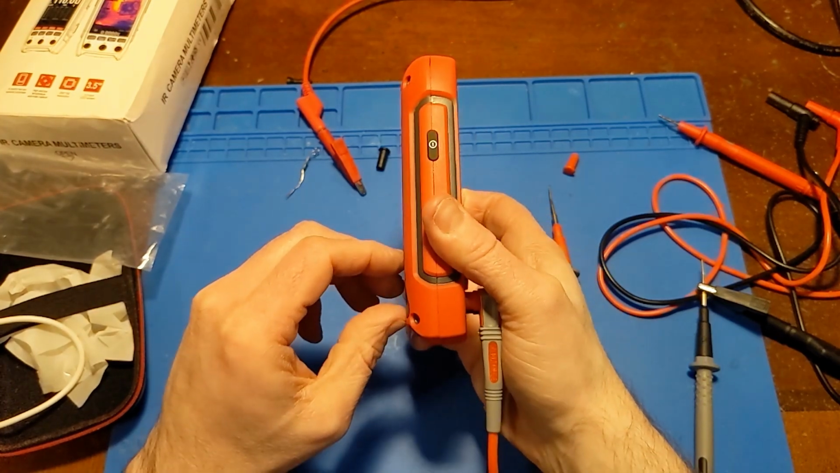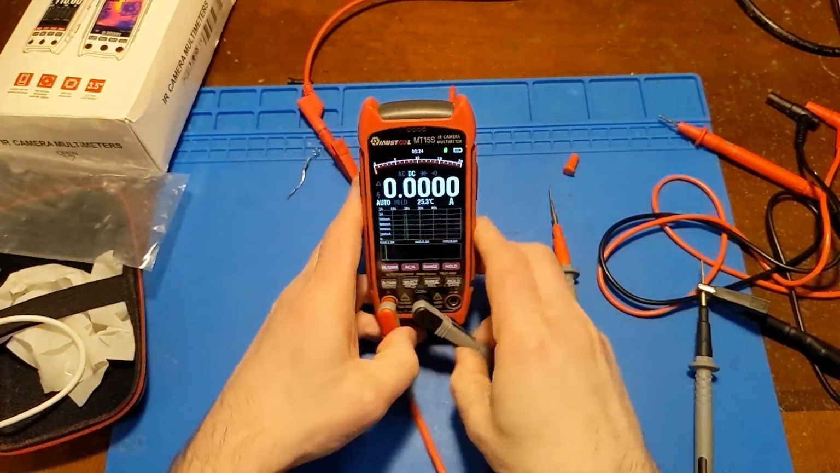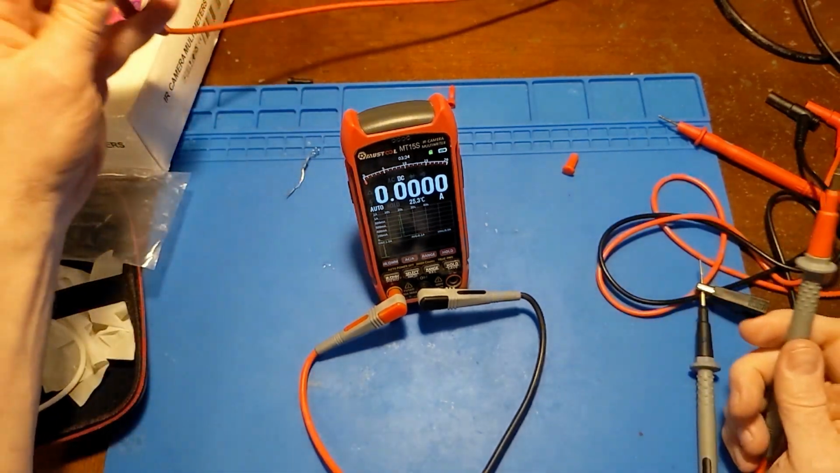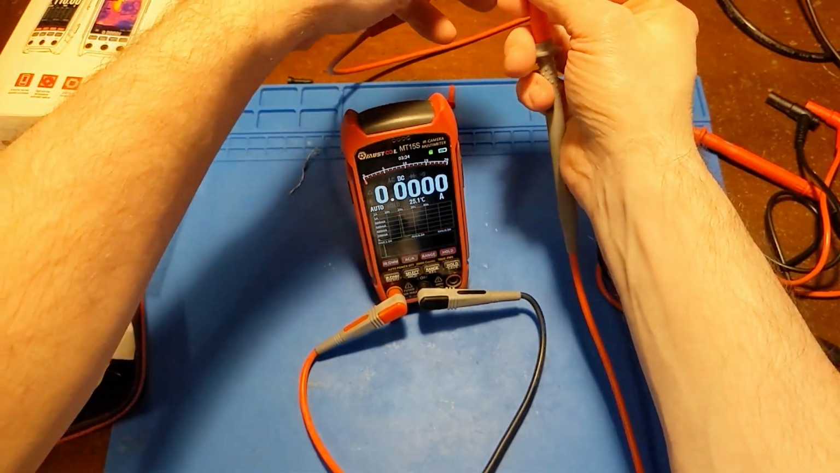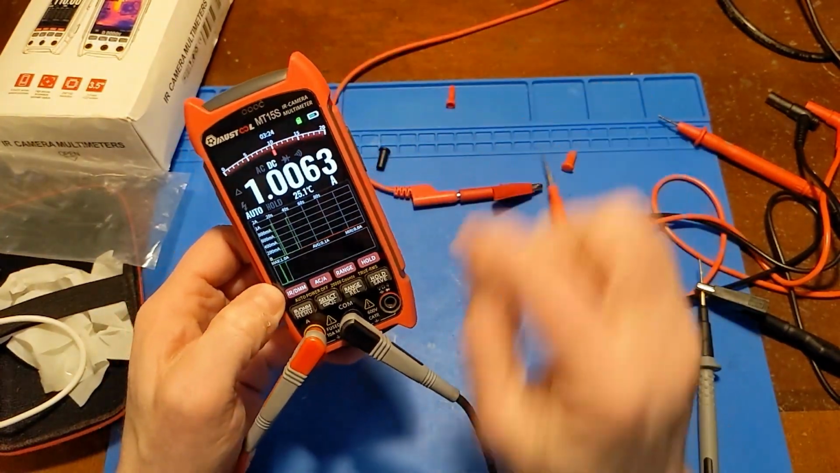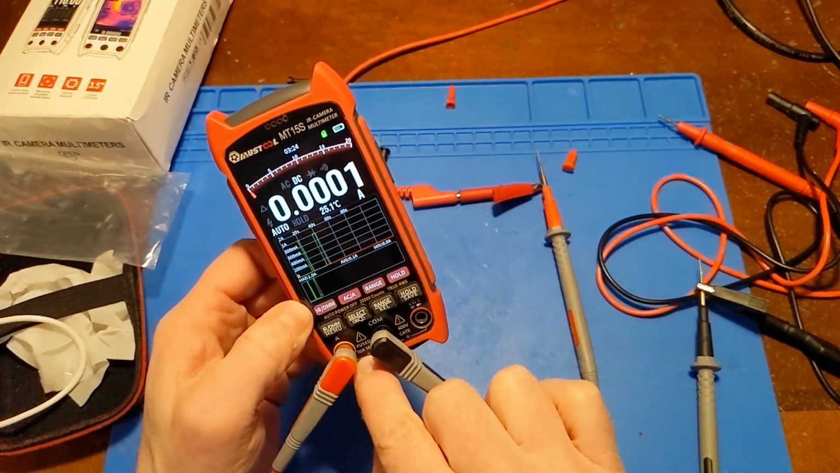I switched it over to current mode. I moved the meter leads over to check current. I'm just using the same power supply again. Set to 1 amp, and there's the 1 amp of current, and it does show a 10 amp max.